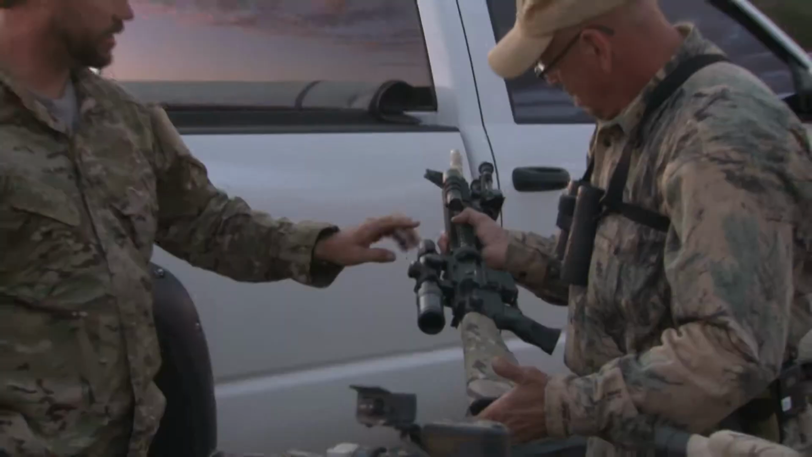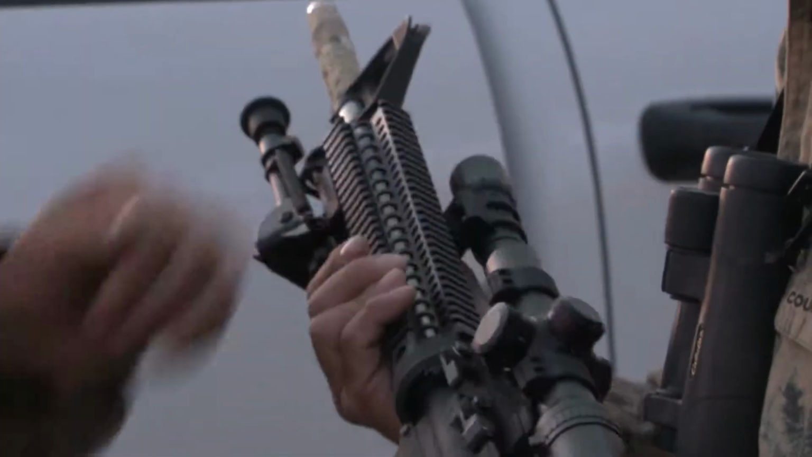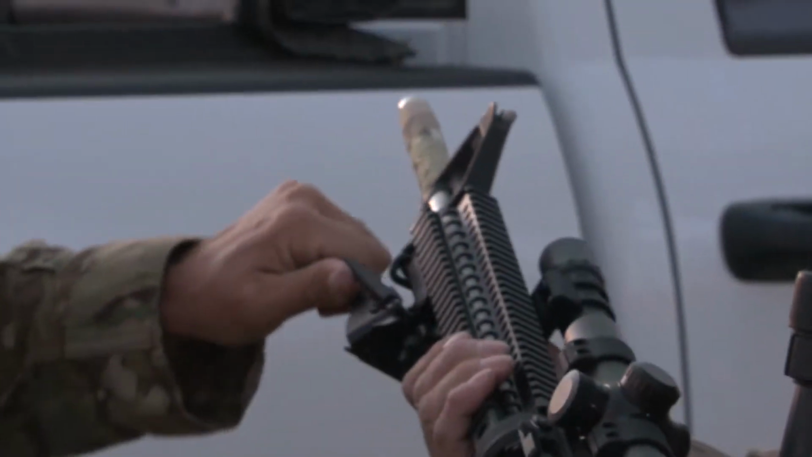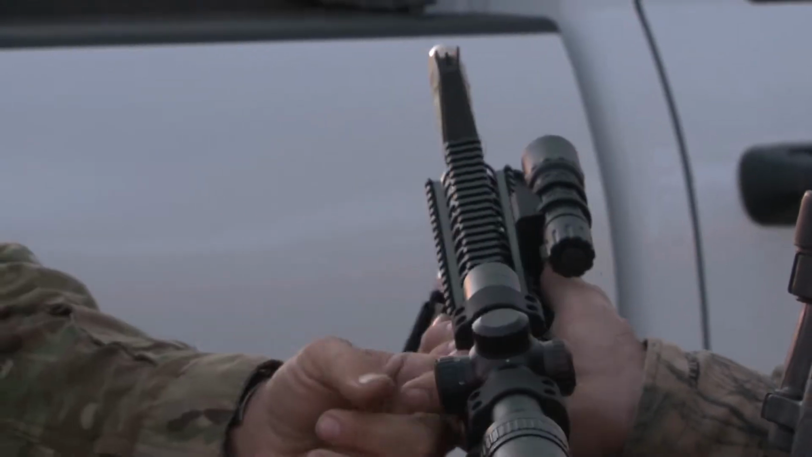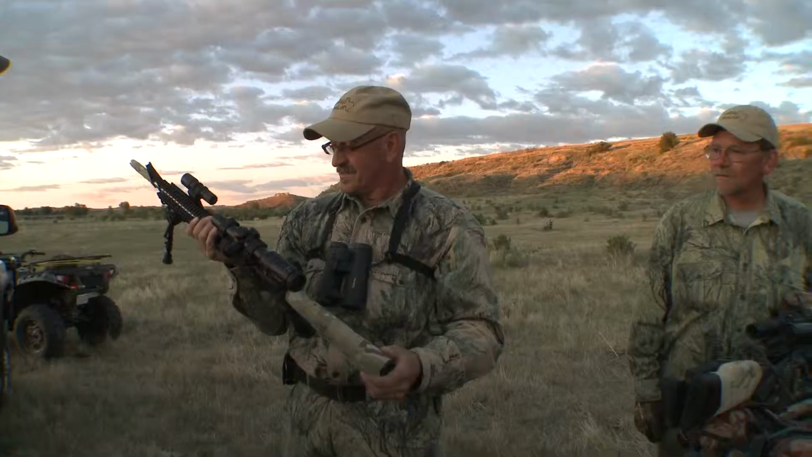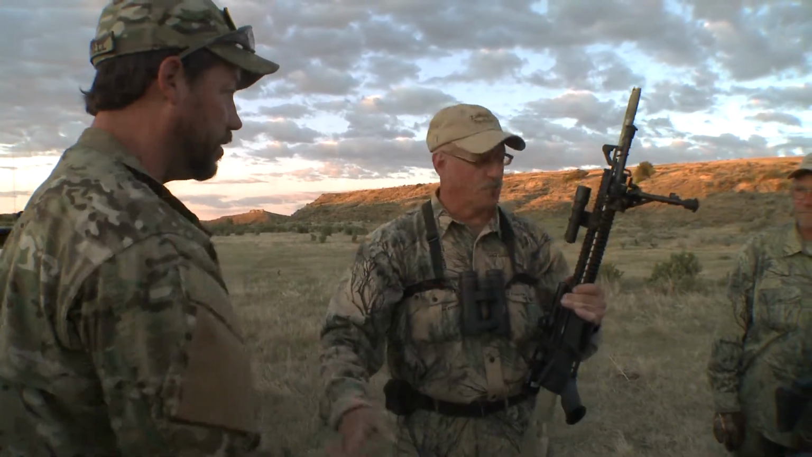Unbelievable. I upgraded the rail, free-floated it with that LaRue 12-inch handguard, LaRue ambidextrous textured grip, Harris bipod with a quick LaRue mount on it, and a LaRue OBR 111 mount with that Horus Vision Blackbird 2 scope on it. You'd never think it was the same gun? No, absolutely not. That will definitely increase your accuracy. Thanks, I appreciate it.